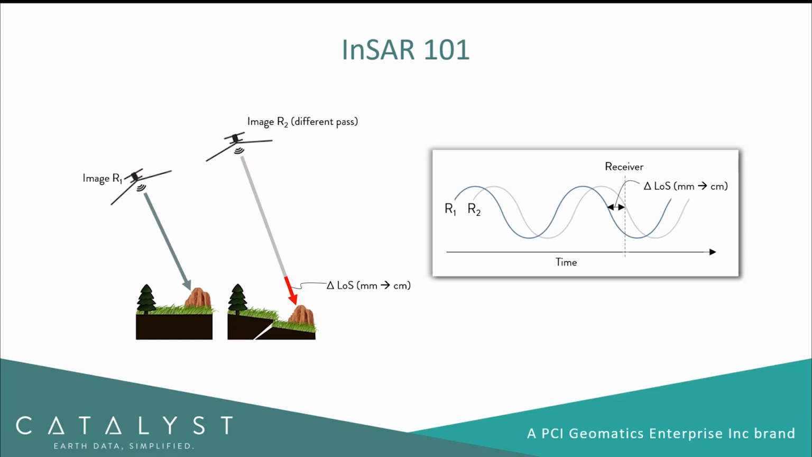So if we collect an image over the same location multiple times in the exact same geometry, we're able to get not only the amplitude portion of the signal, but also the phase portion, or the timing of the radar pulses being sent to the ground and then the echoes returning to the sensor. When those echoes return back to the sensor, if something occurs on the ground that causes a change, for example, a displacement on the ground, there can be a delay or an acceleration of that phase return depending on which direction the displacement is occurring in.